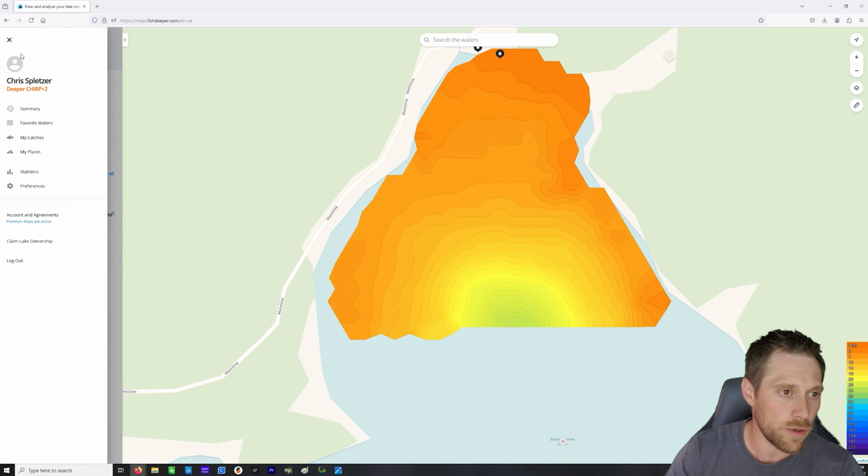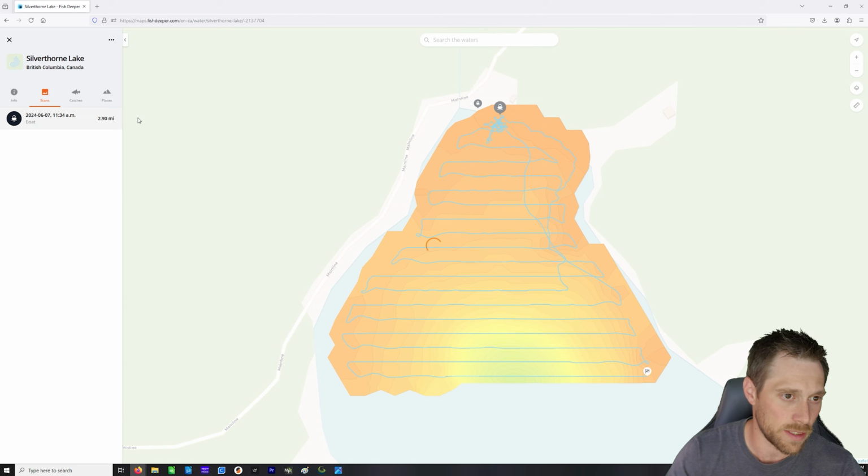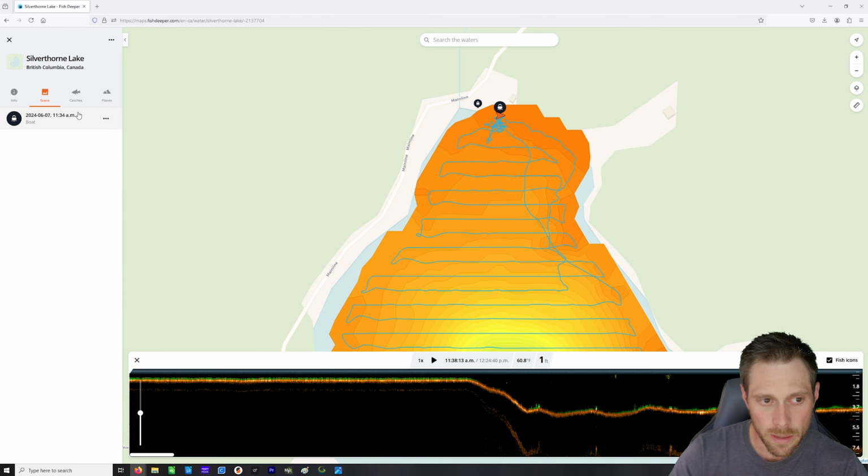What you're going to do is go up here, log into your account, and from there go to summary. That's going to bring up your recent scans. Now, click on the scan you want. For me, it's this one. And what I was talking about is there are two different ones you can download. So you've got the three dots here and the three dots here.